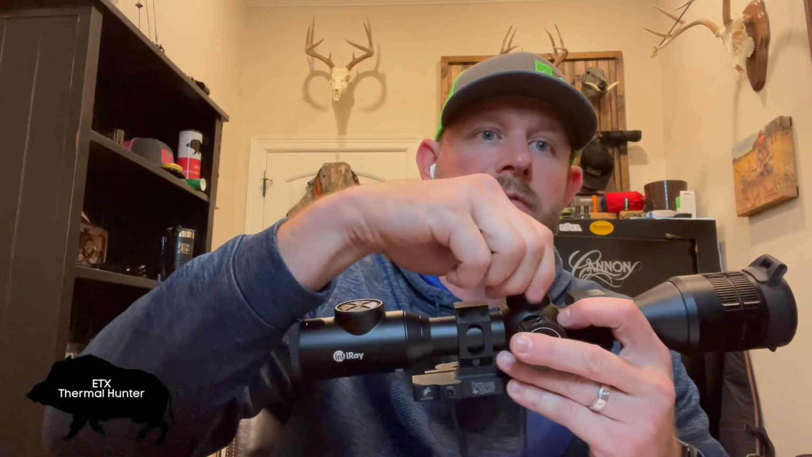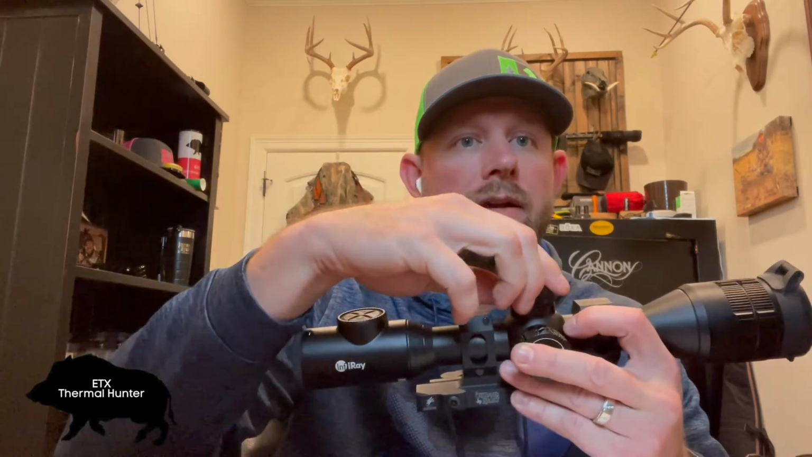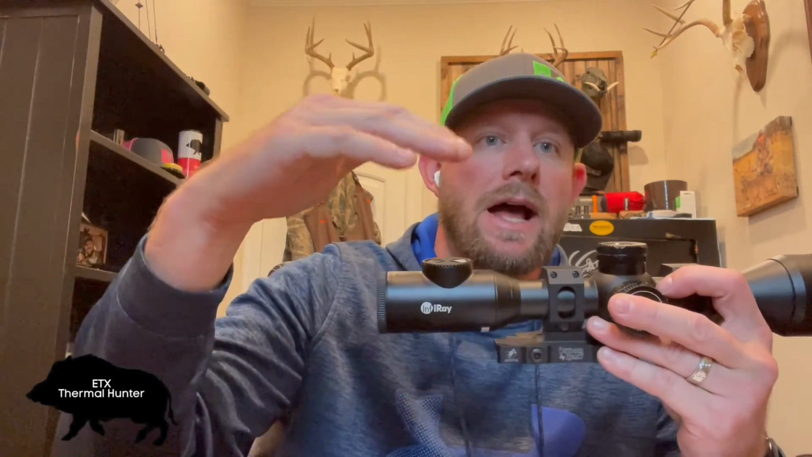Some of the things that I wasn't a huge fan of, that I think could be improved, is this tactical turret. It definitely gives you the feedback, and you can kind of hear it as you twist it. It gives you an audible click, and you can feel the clicks very well. The thing I noticed is, as you zoom in and zoom out, or you're in the menu navigating around, if you move this really fast, it seems to lag a little bit. It doesn't keep up exactly with the clicks.